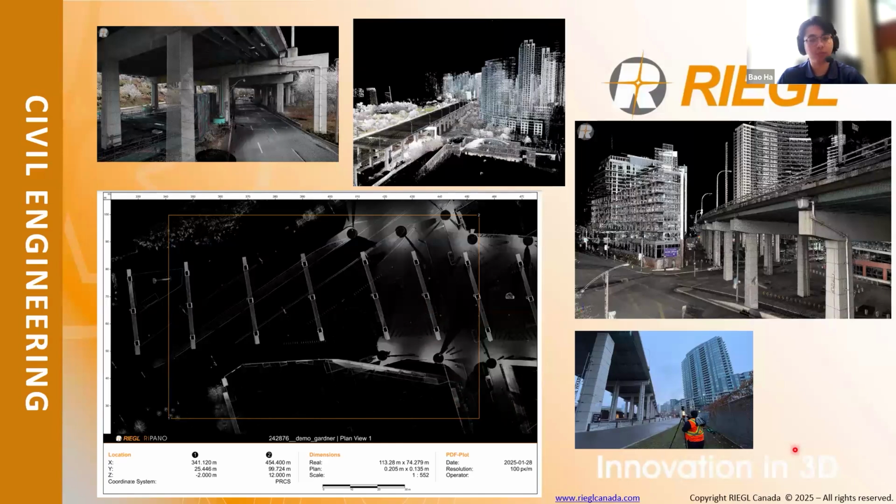So this gives you a more concise, clearer view of the infrastructure. It's better for engineers to make better decisions, and it's more efficient. And with the rising demands of infrastructure, terrestrial LiDAR is definitely meeting this need.